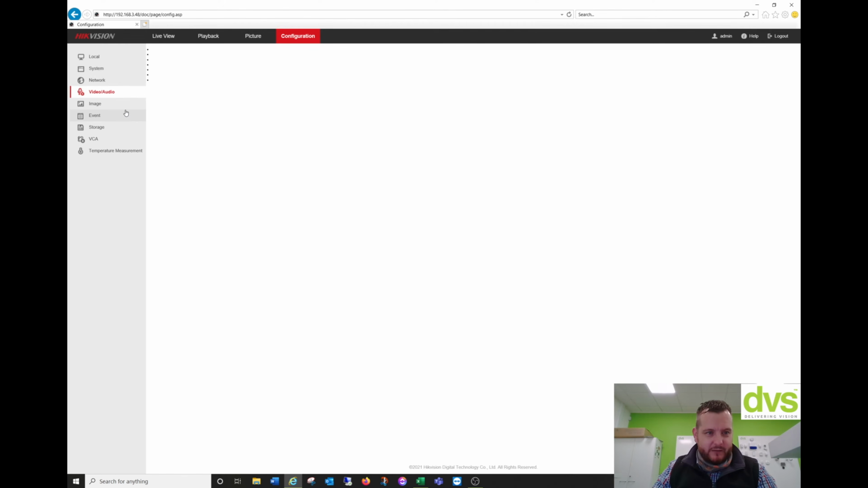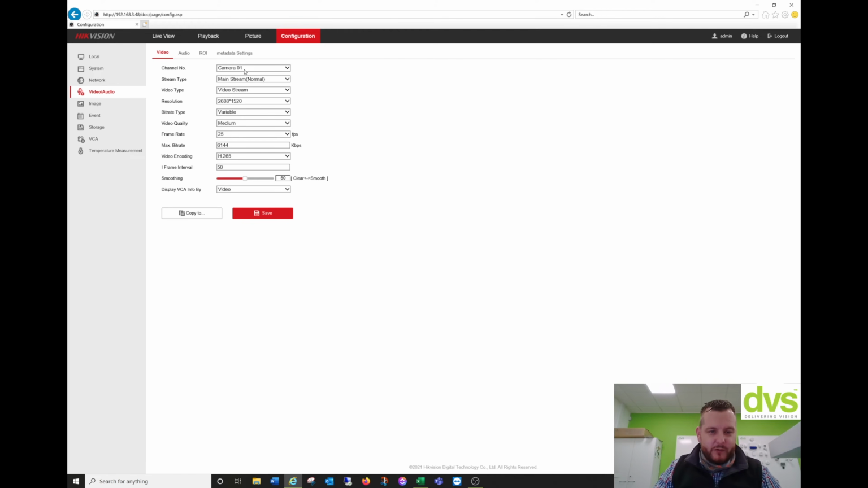So again, standard functionalities. So the two cameras that we've got, camera 1 is the optical, camera 2 is the thermal. Whilst this is set at 720p, it is a lower res, a very low res thermal, but it tries to upscale it. So with camera 1, the optical, we're set at 4 megapixel, 25 frames a second, H.265. Display info by video or player.